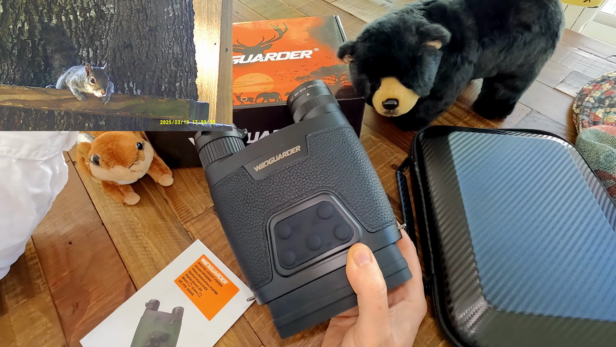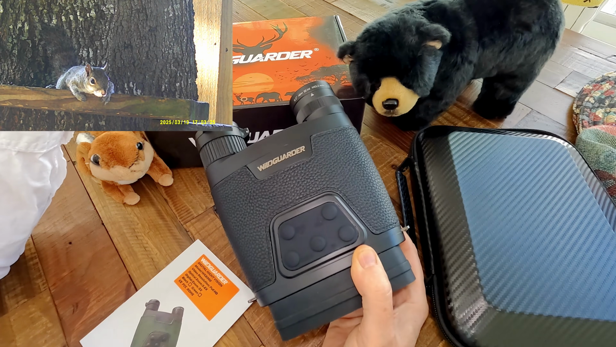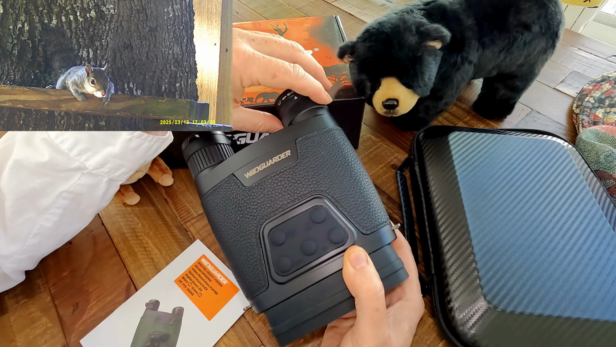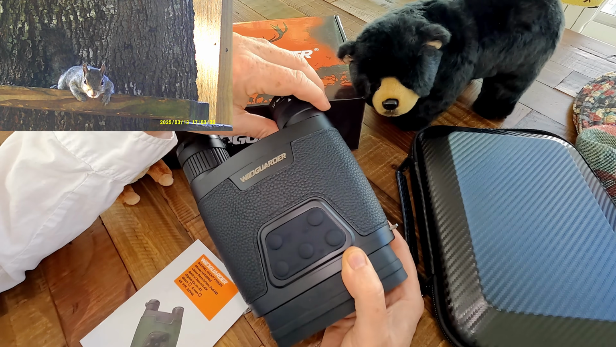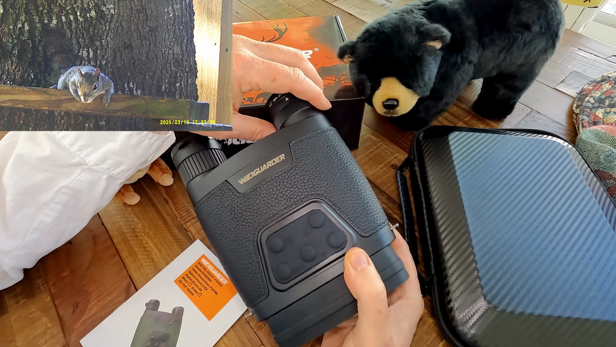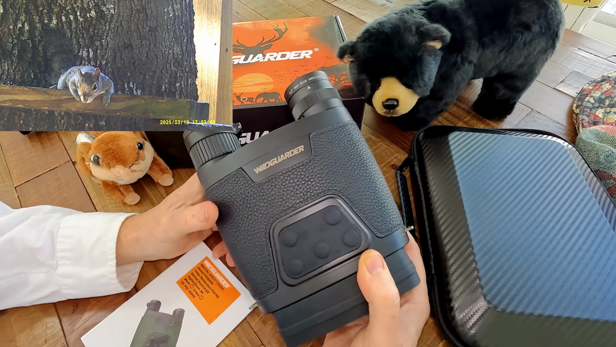I don't know about the overall range, but I tested it out to 300 feet from some big longleaf pine trees I have in the back, in the conservation area behind there. And I could see way up into the pine trees in great detail, up to 300 feet away. Now, in my case, that's as far as I'll ever really need them for. But I'm not sure about the overall distance.